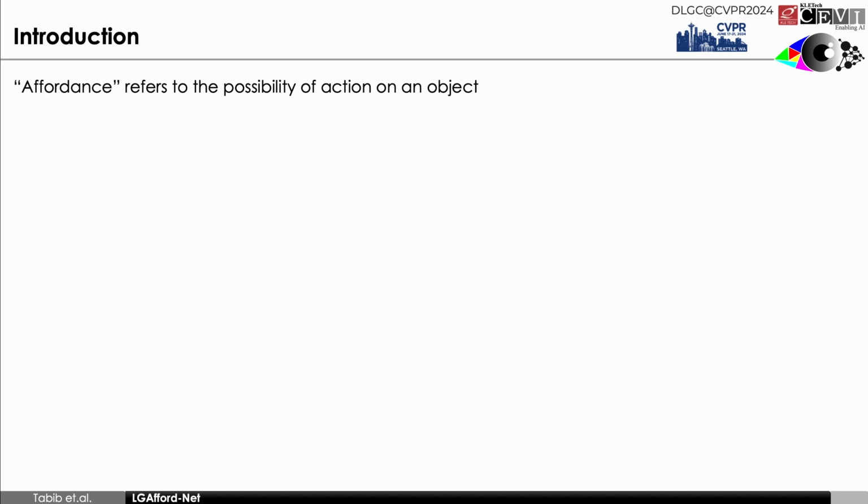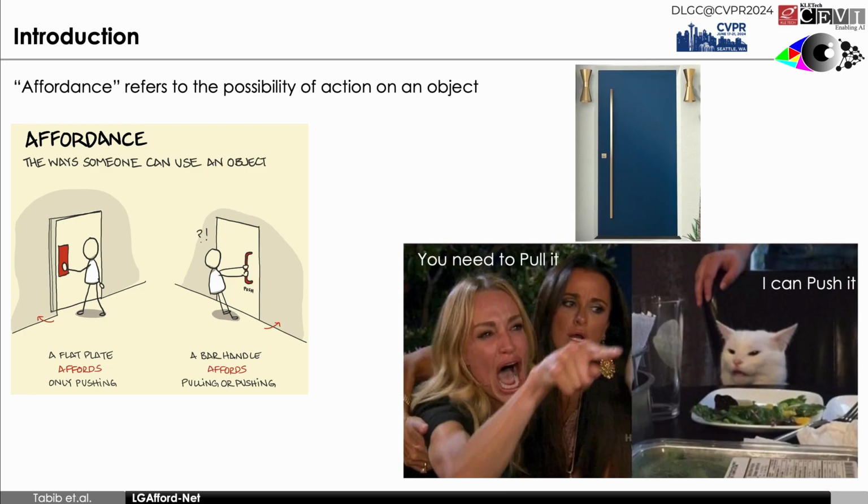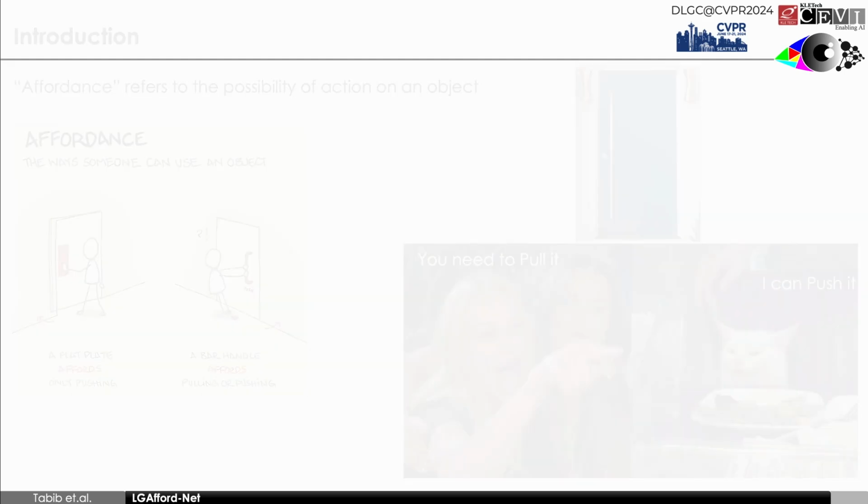Affordance refers to the possible action that can be performed on an object. For example, if a door has a plate, the affordance is to push it. However, if the door has a handle, it introduces ambiguity whether to push it or pull it.